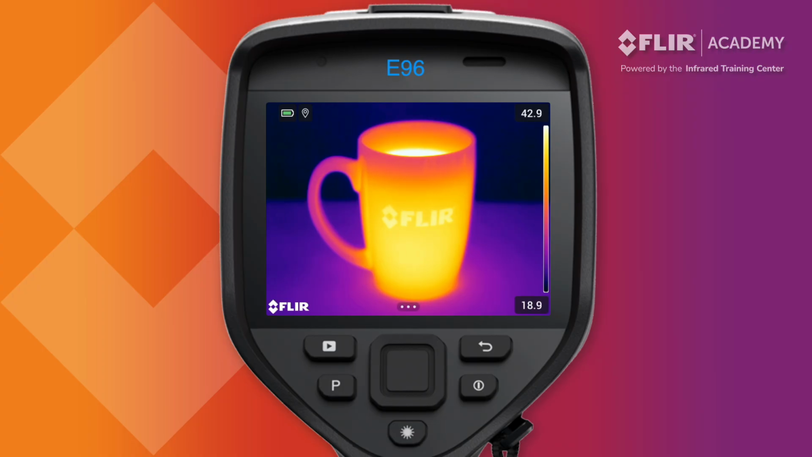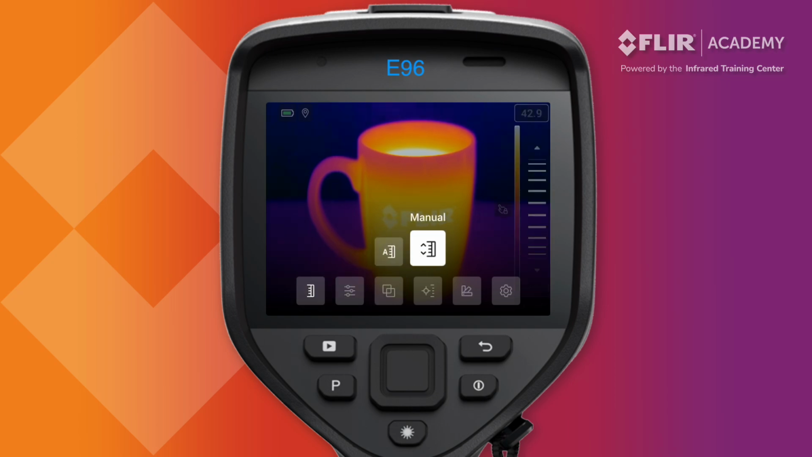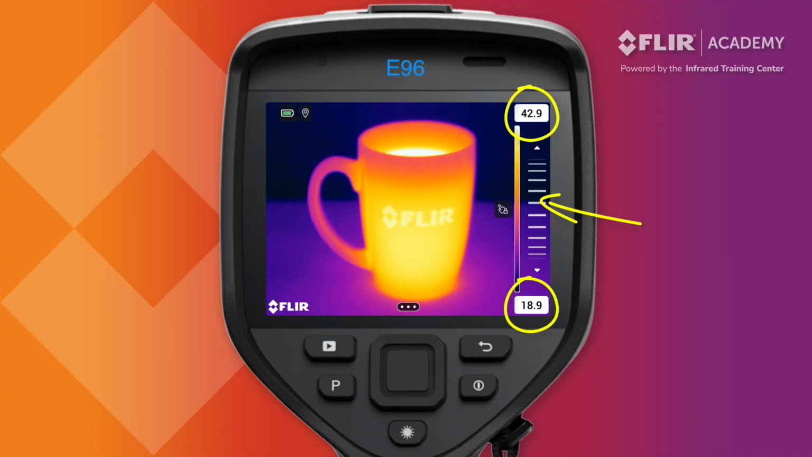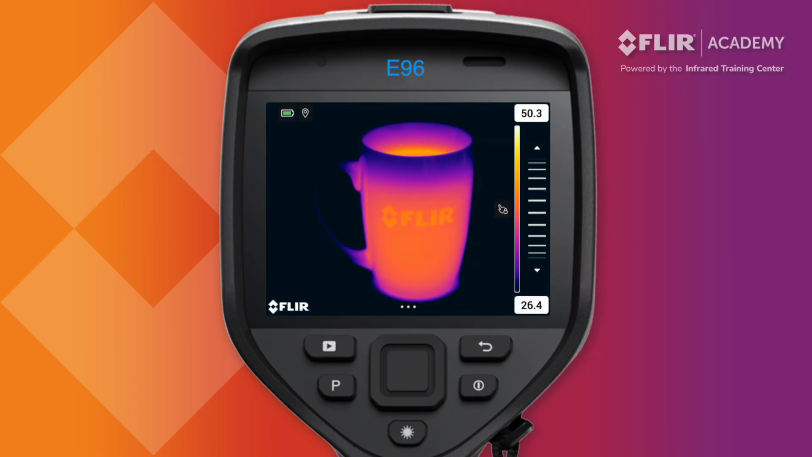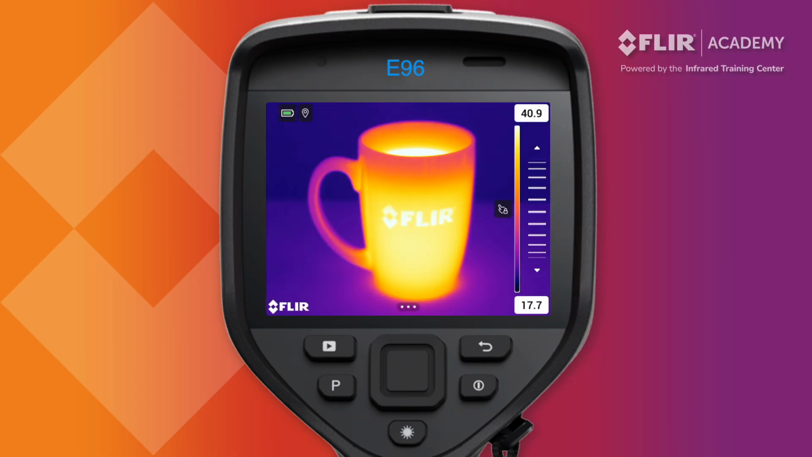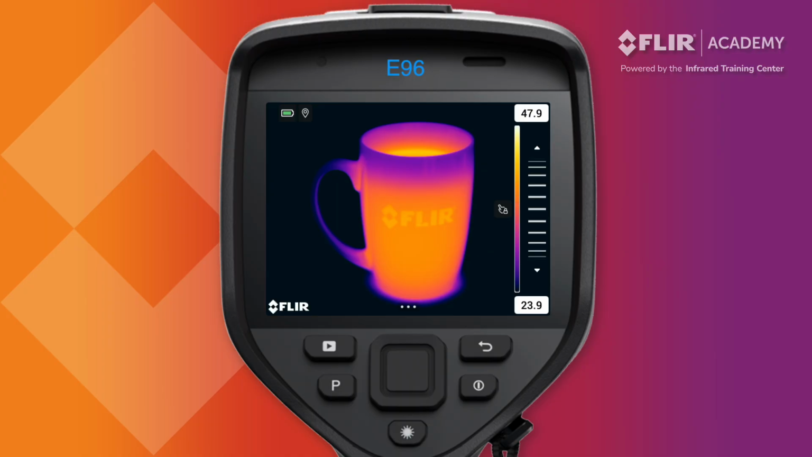To make these adjustments, open the main menu, navigate to the temperature scale option, and select manual mode. This will highlight the numbers on the temperature scale, and a virtual slider will appear on the display. When both numbers are highlighted, scrolling up and down on the virtual slider changes these values at the same time. Notice how the difference between the temperatures on the scale stays fixed. This is known as adjusting level and is similar to changing the brightness of the thermal image.